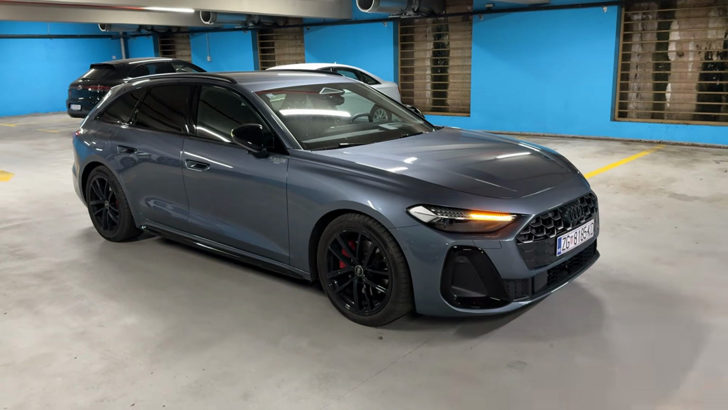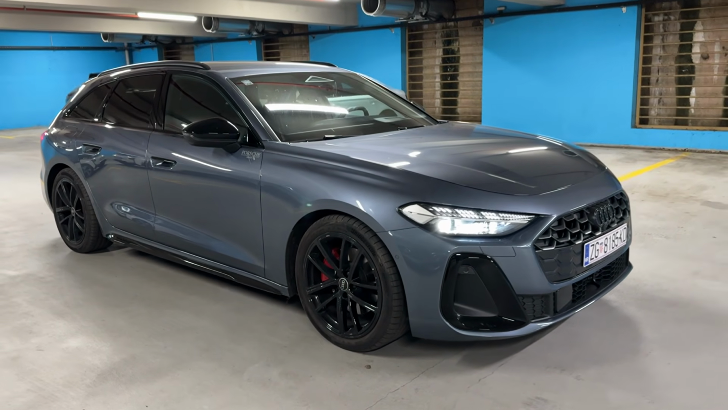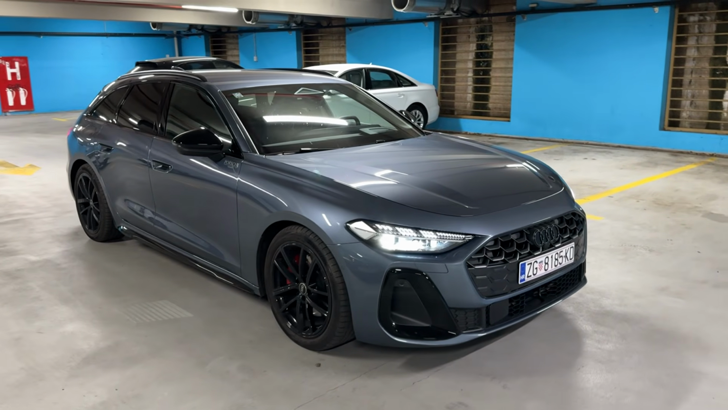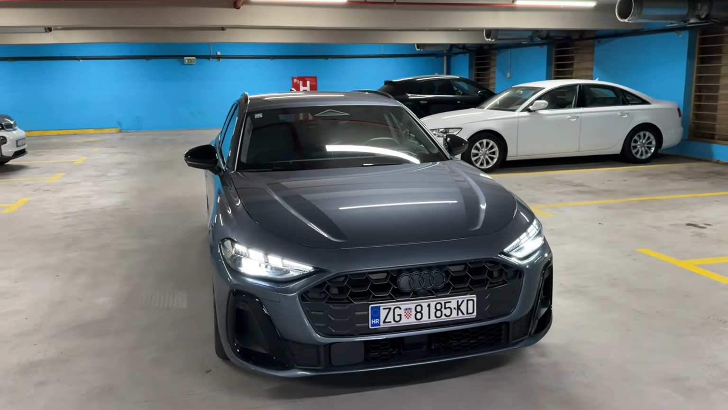Today I am taking you on a night point of view drive with this beautiful car, the new Audi A5. This is the estate model, the A5 Avant, and the new A5 is replacing both the A4 and A5 models.